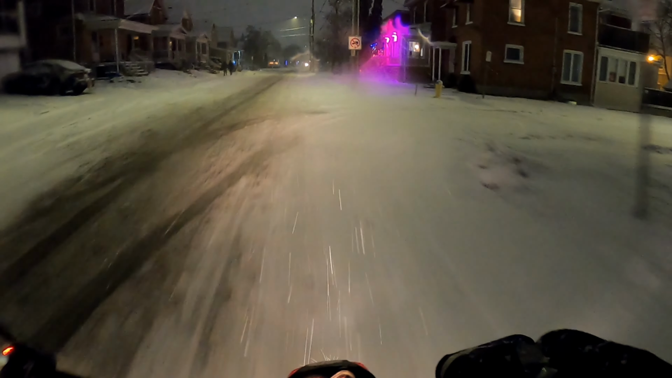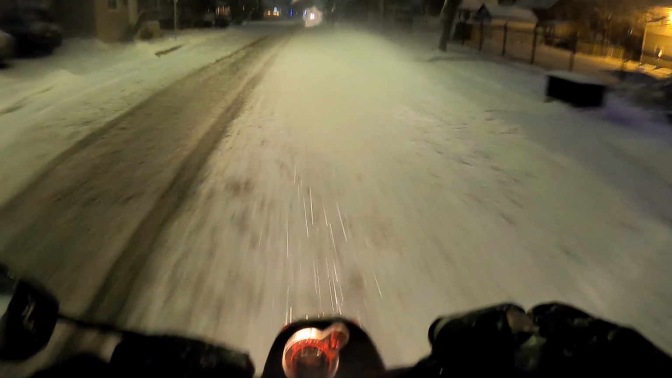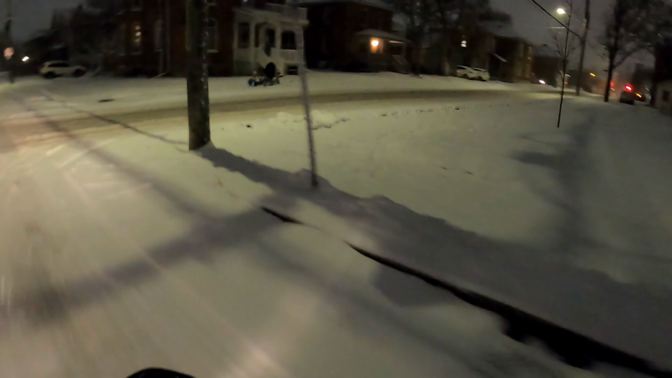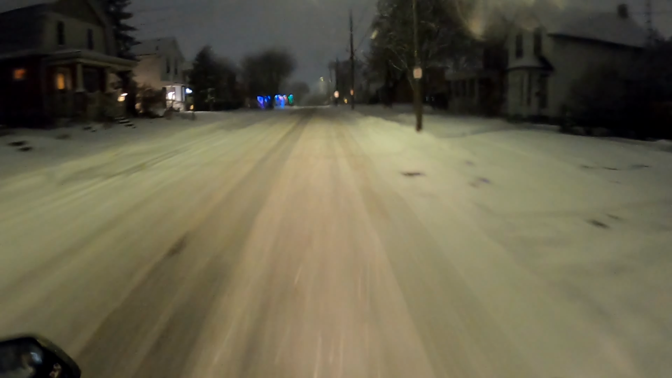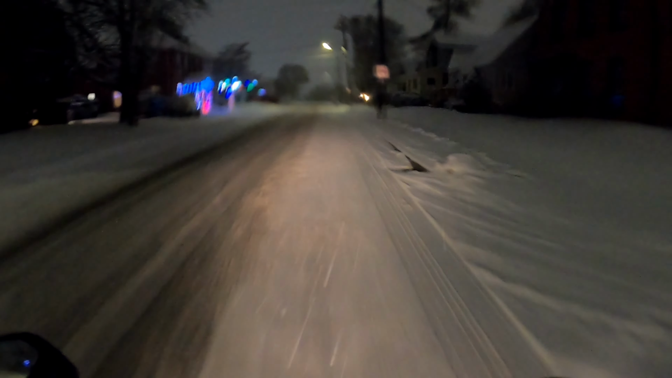Yeehaw! Feet are up too. Don't have my feet dragging if anyone's wondering. See? Feet are up on the pegs, everyone. Stop, stop. Wipe, wipe, wipe. Let's go. This is a blast. Oh, big bump. These roads here. Oh, as I speak. Holy crap. I spoke too fast. I was going to say these roads here aren't bad.